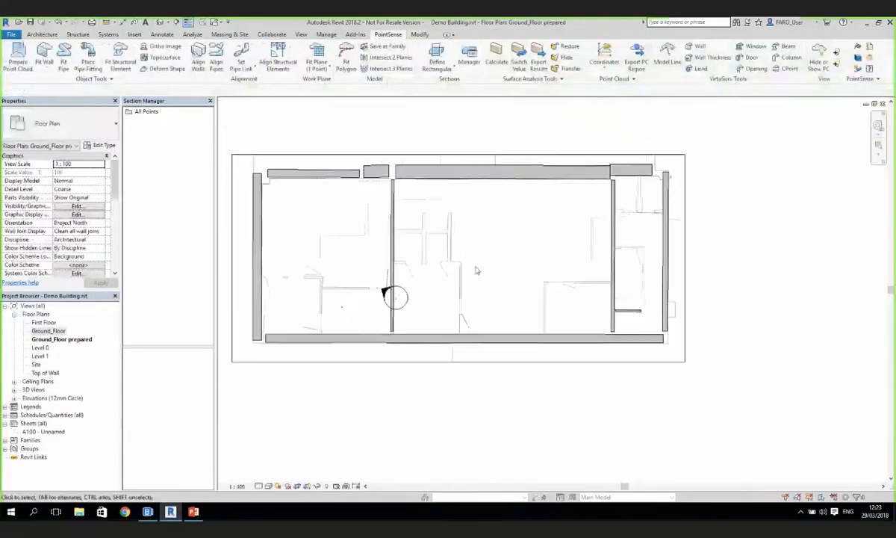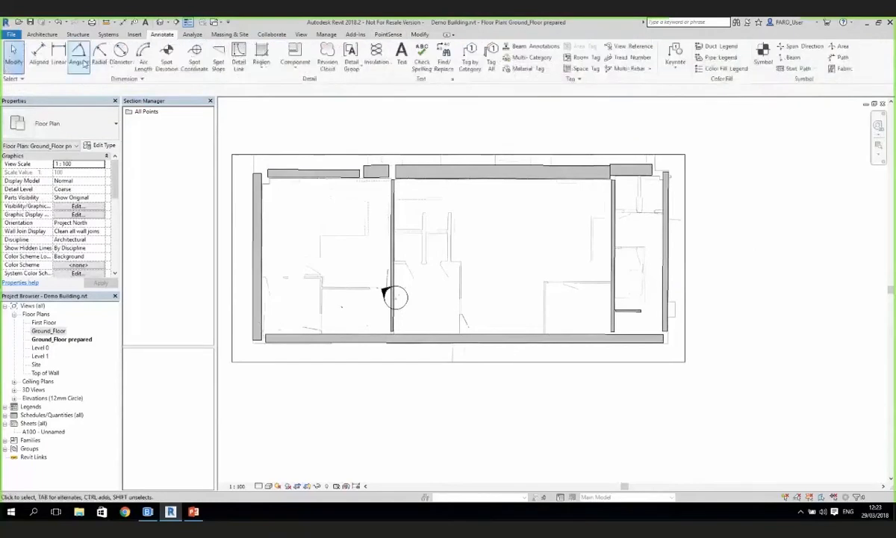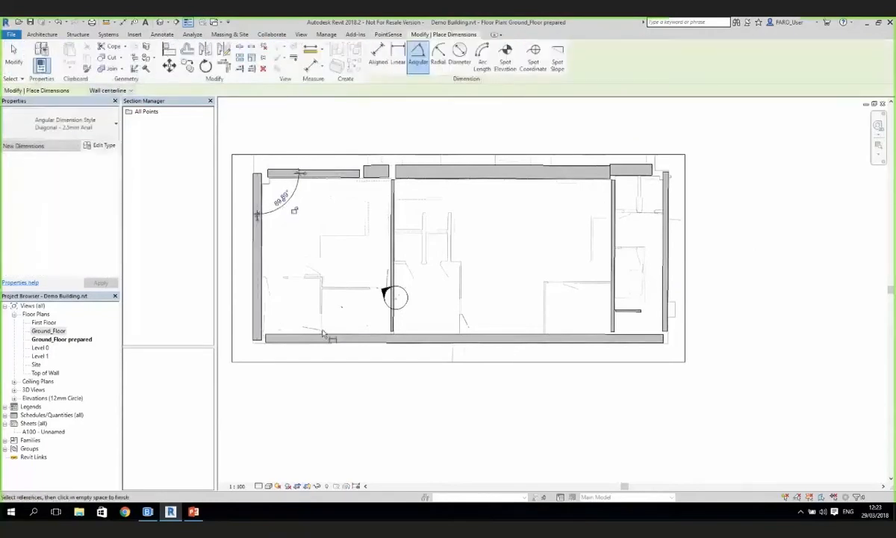Next thing I'm going to do is drop some annotations on here to show us these angular dimensions. So this is exactly as it is in the real world.